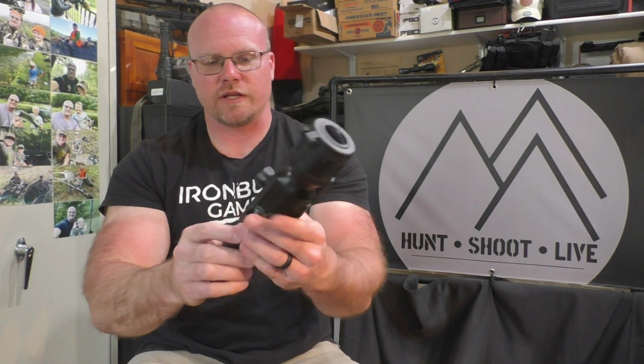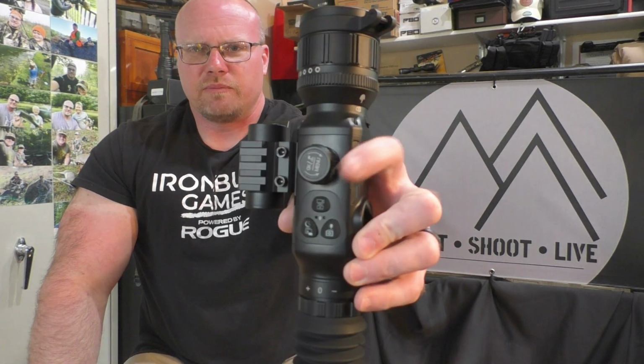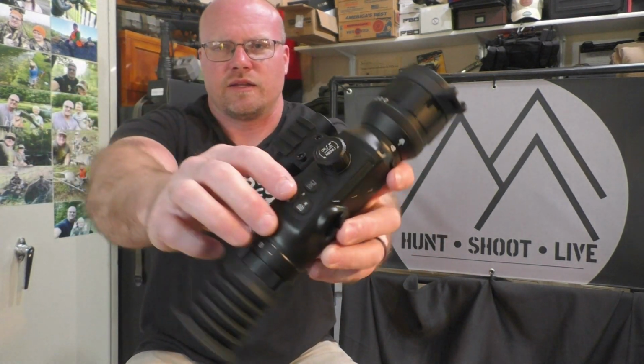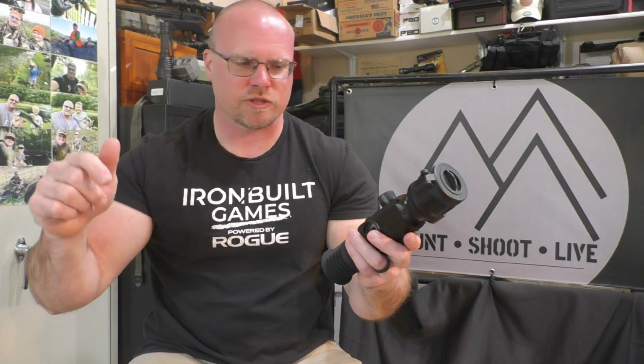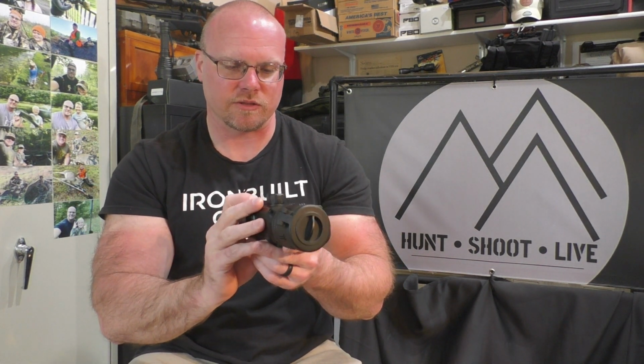All of the functions on it are really similar to the NV400. You've got your main menu here that you press that takes you into the menu, and then you've got some quick access buttons right there to change between your different modes, to start or stop your videos or take pictures, and then the different light sensitivity settings on there. The modes are also the same as the NV400. You've got day mode, starlight mode, and night mode.